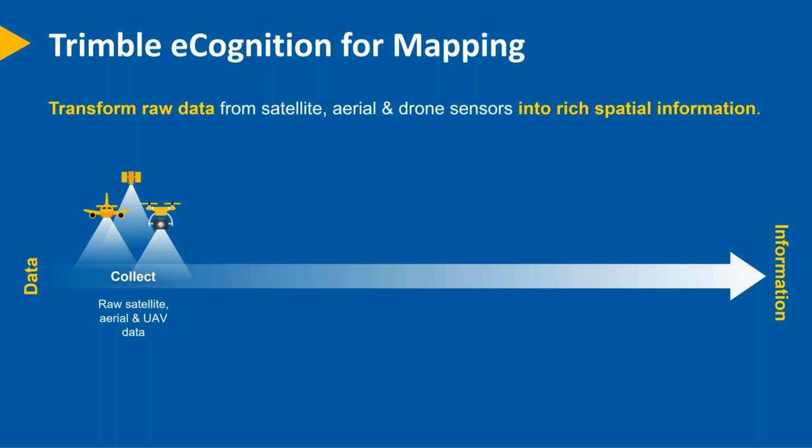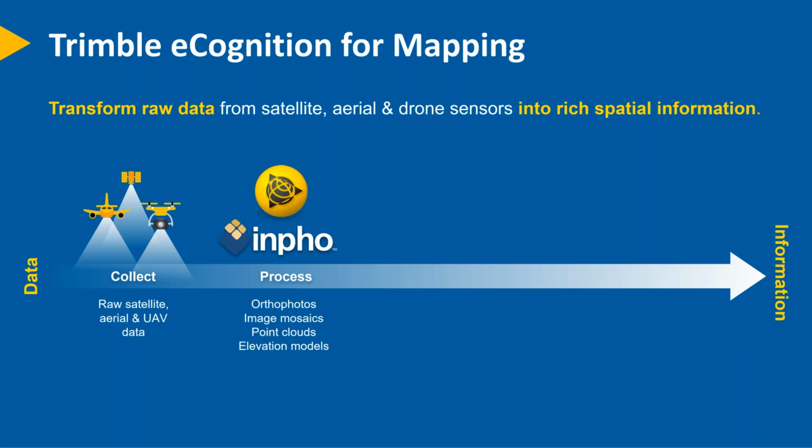And we obviously have the collection from various sensor types. We have what we call the pre-processing or processing step. This is where we take the raw material. We're creating orthophotos, image mosaics, point clouds, elevation models. So whether that happens in software like the Trimble Inpho Package or Trimble Business Center, there are a number of options for getting this data processed and ready for eCognition.